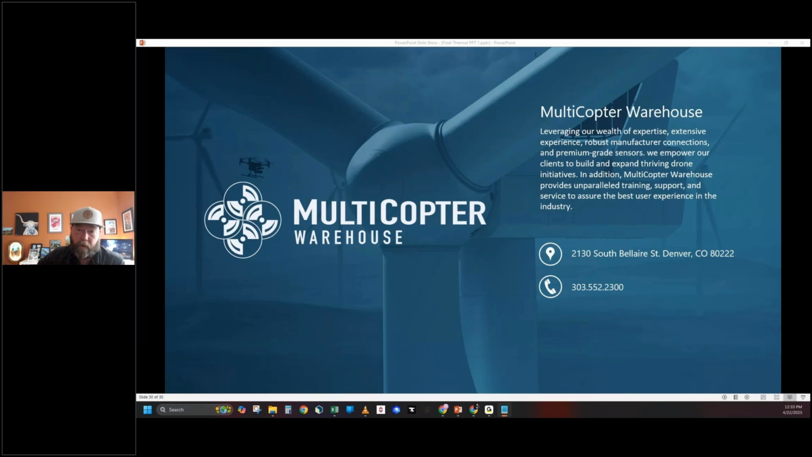Cool. And I did have one other thought. I have the DJI M4T. It has AI tracking just like Autel, but DJI's AI tracking does not work in thermal, but Autel's does. So I really think this is a pretty neat feature, especially if you're tracking animals or suspects.